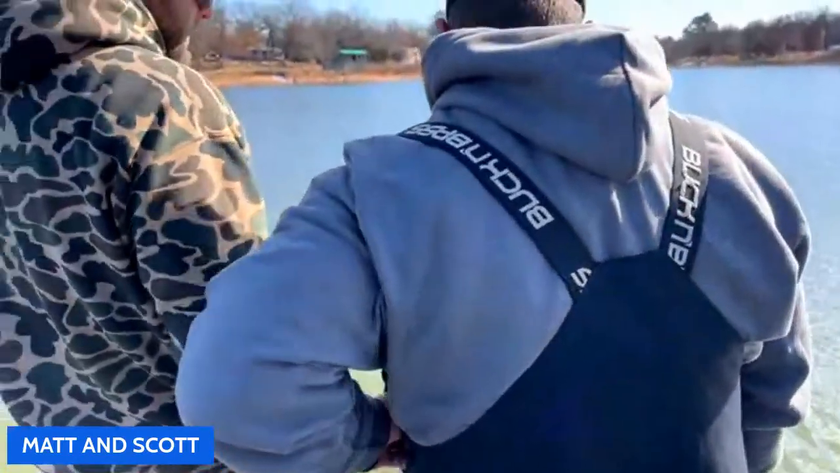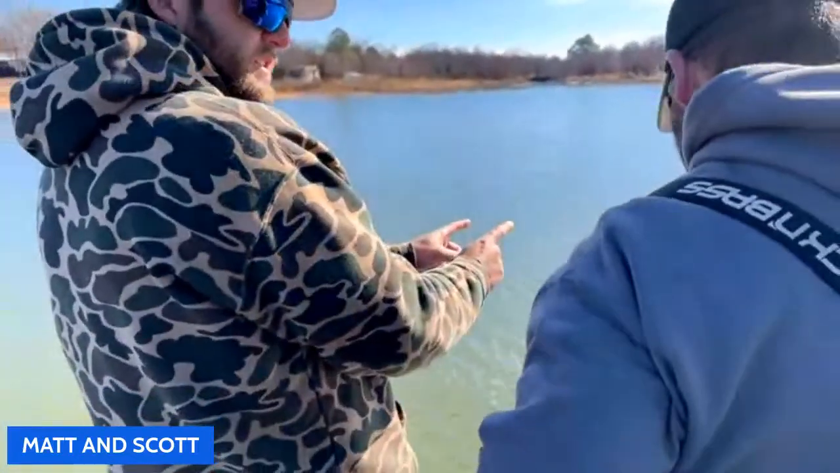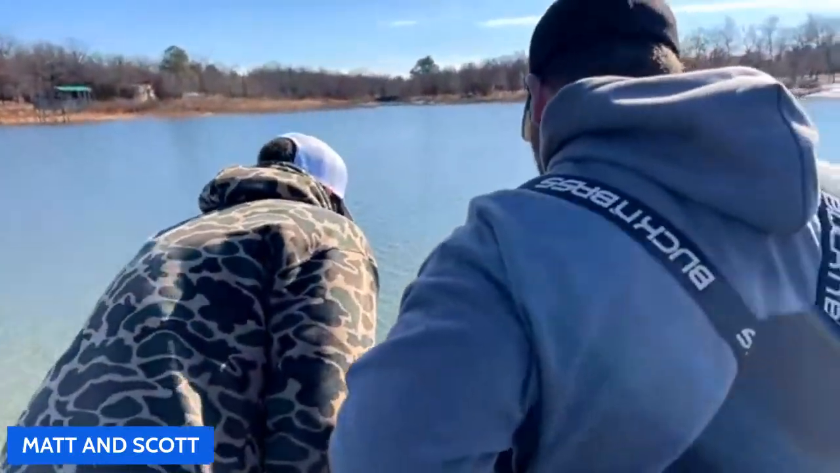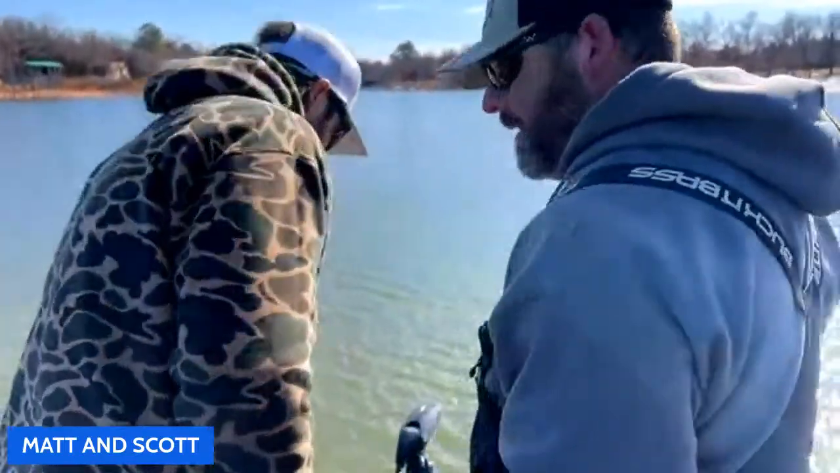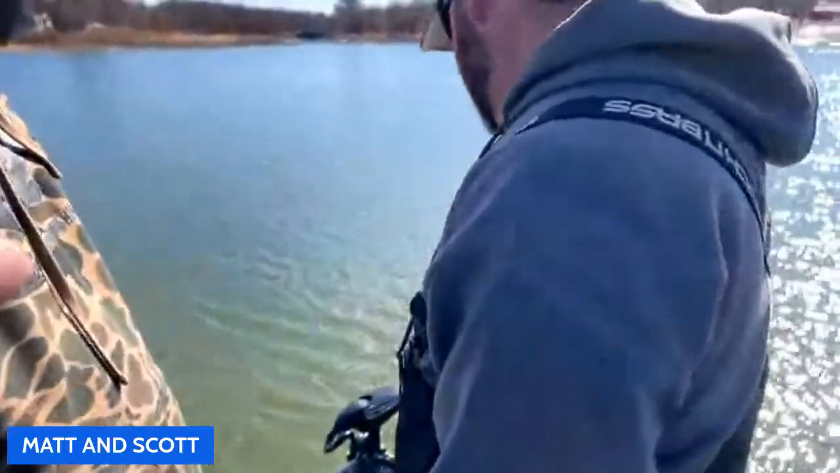I think that's exactly what it is, because it feels barely off, and it's just that distance on the shaft. That's exactly right. So, is he pretty much set up? He's pretty much set up. We just need to flip that around. Head to that brush pile.